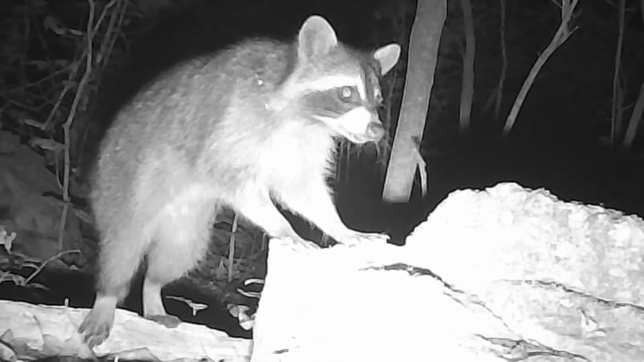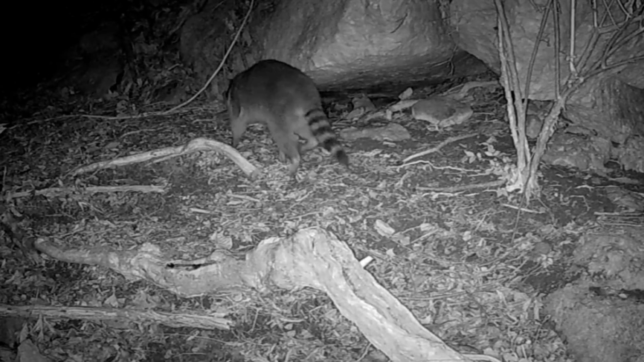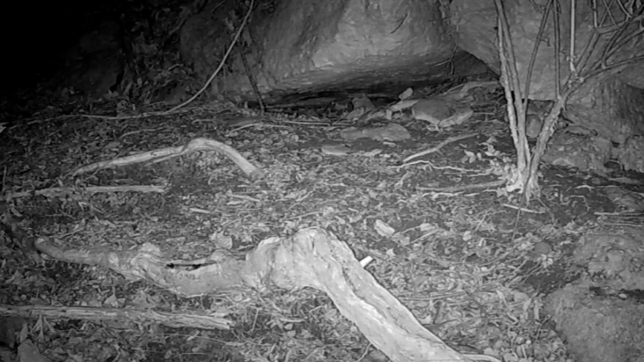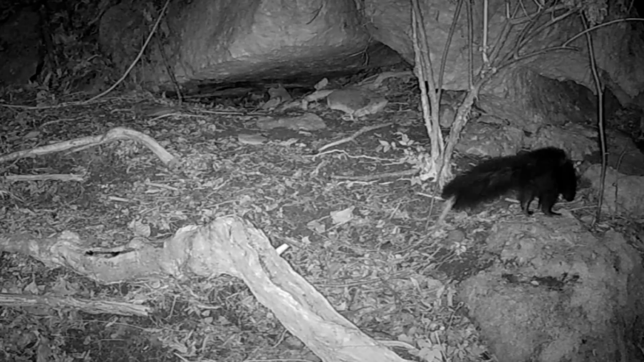At the log, old coon here, I don't know what he's up to. Just passing through. And up at the rock, he's making his rounds there too. That's just part of their normal pattern. There's a little skunk, like Flat Top here, up the rock. They're always moving around too. They just ain't in front of the camera.